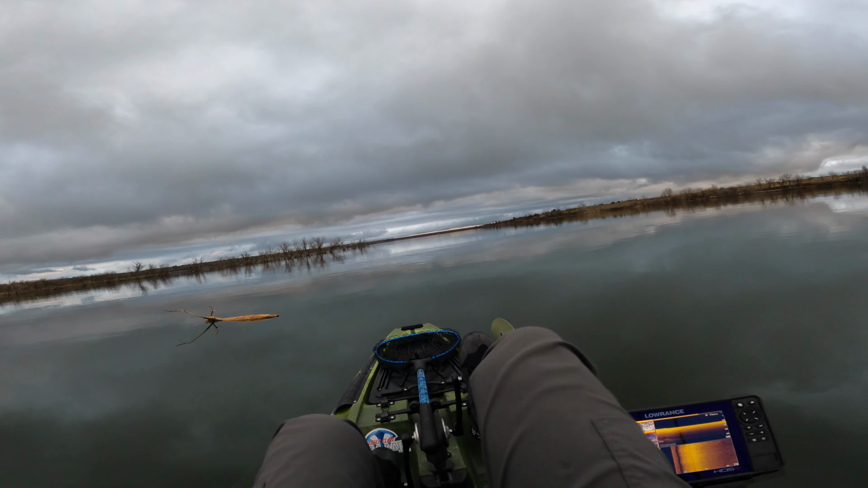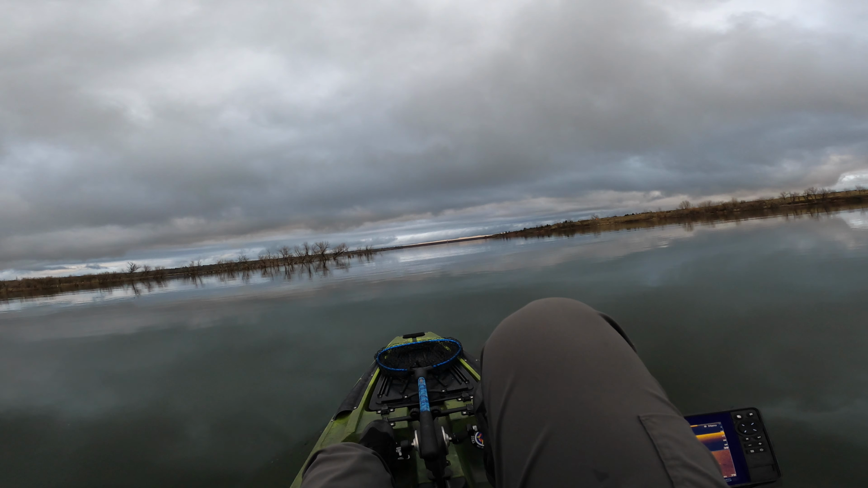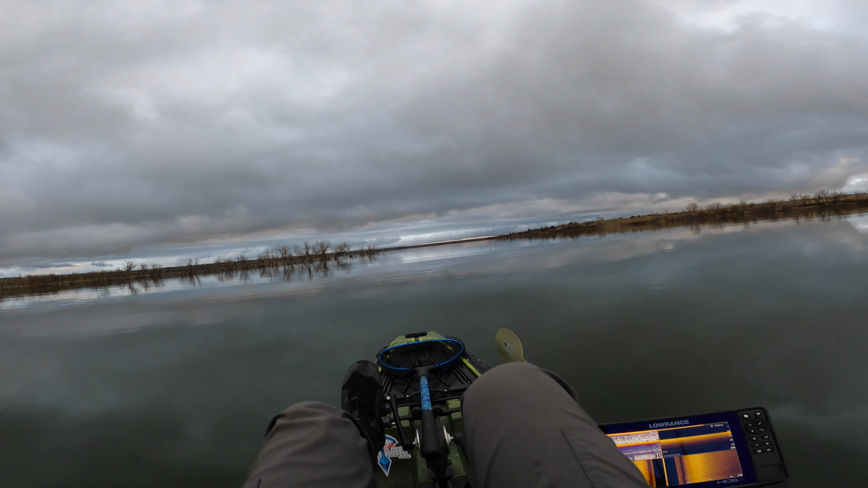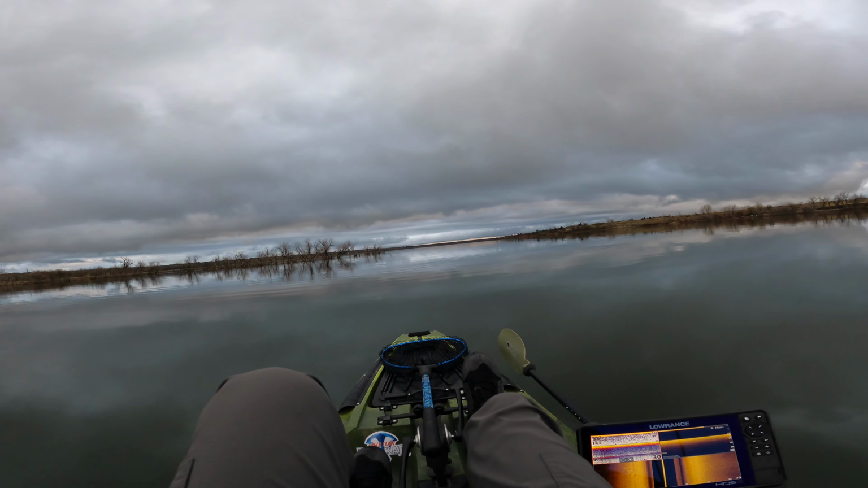Again, like I said, good, inexpensive motor option. The Newport Kayak series motor. There's a 36-pound thrust and a 55-pound thrust. I got the 55-pound. It's only, like I said, $200.